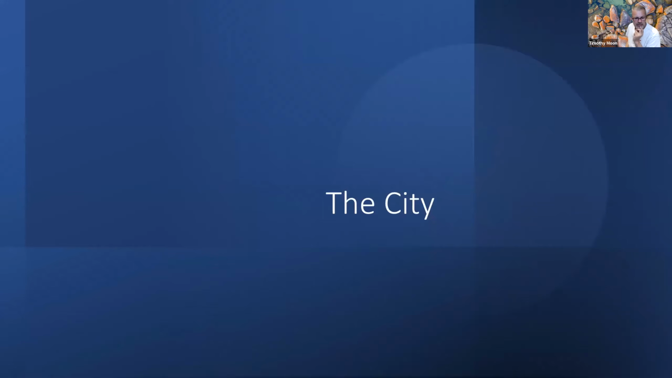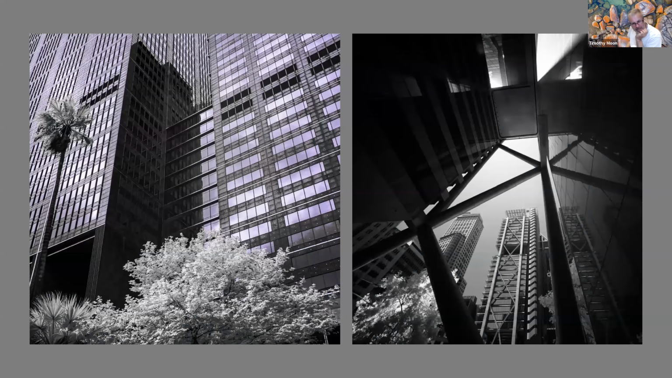So that was a bit in the landscape, and there was one little city shot there, but the city's a fantastic place to play games with the infrared, and I did mention those coatings that you get on the glass in the office towers, and you can see the kind of effect that you're getting. That's the number 1 Phillip Street, what used to be the State Office Block, which they redeveloped.